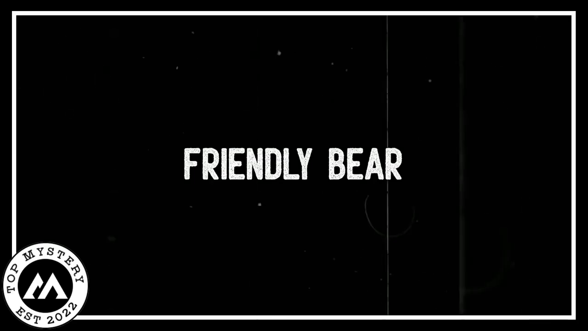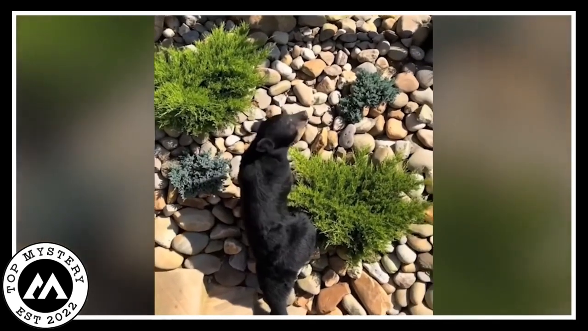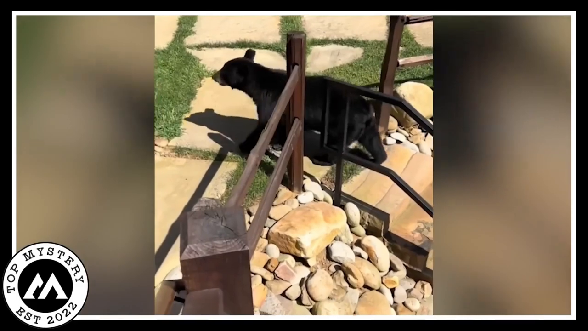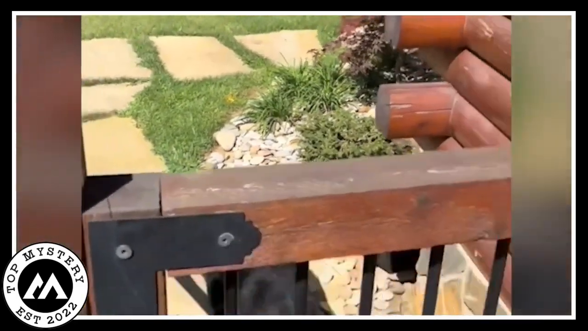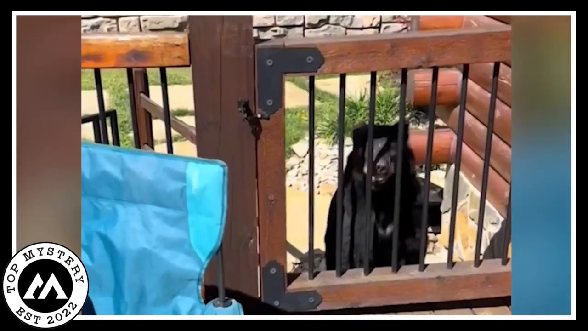Friendly bear. Guess what I saw in this video? A total cuteness overload. There's this adorable bear just hanging out near a farmhouse in the middle of this stunning forest. The people there are all chill, having a good time with this friendly bear, probably thinking it's their new forest buddy.